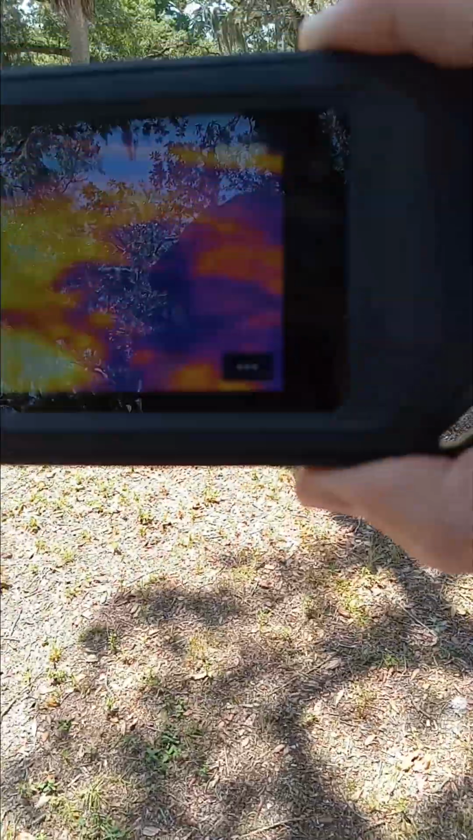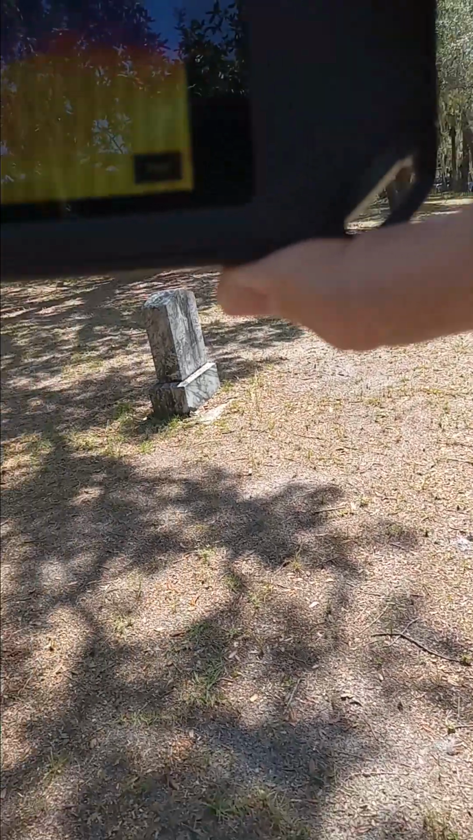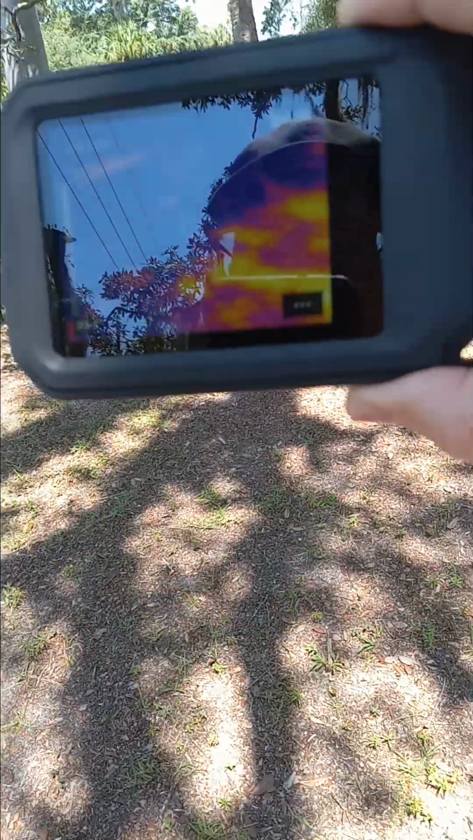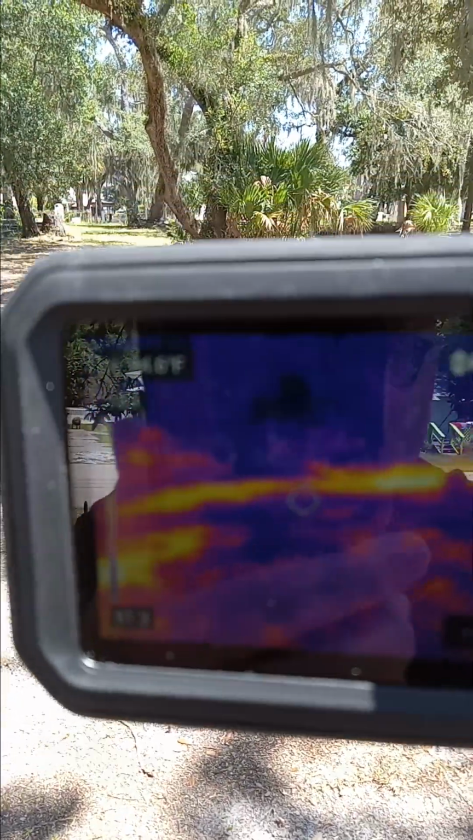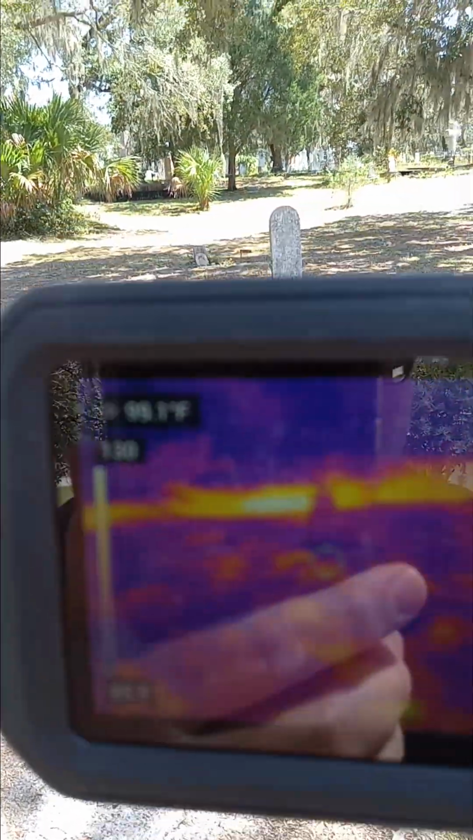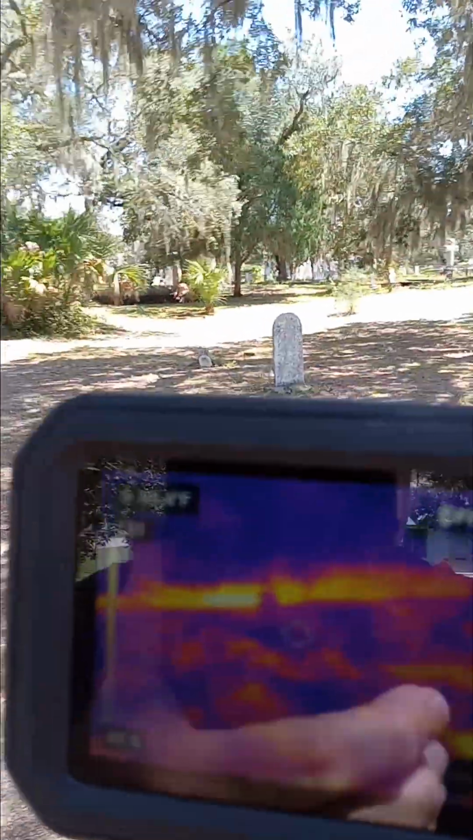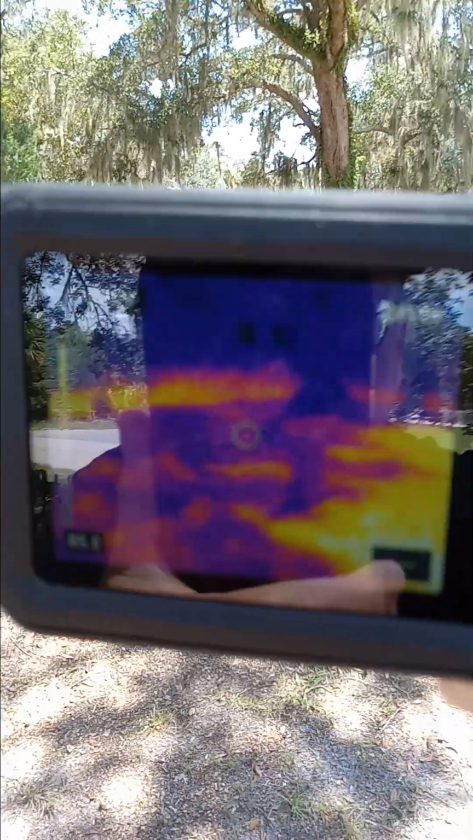Sounds like I got another word. This area here is pretty much void of any tombstones, but this is an area that I've never actually brought the thermal imager to before. One has to be in the shade to get a real good video picture of the face of the thermal imager without background reflection or my hand.